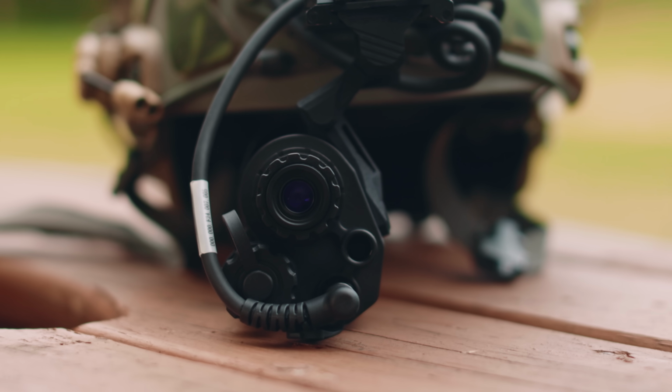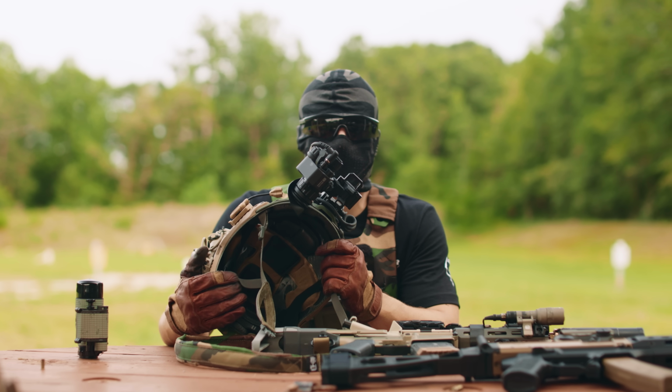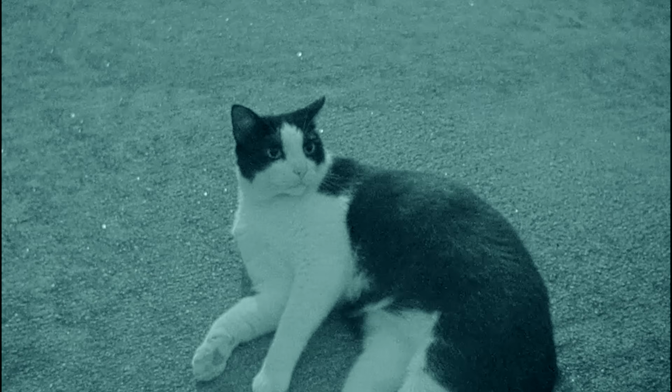However, this new night vision from ADNV is, I think, going to be the best performing digital night vision I've ever tried. I'm really impressed with just my initial impressions of it, but we are actually going to shoot with this thing for the very first time tonight.